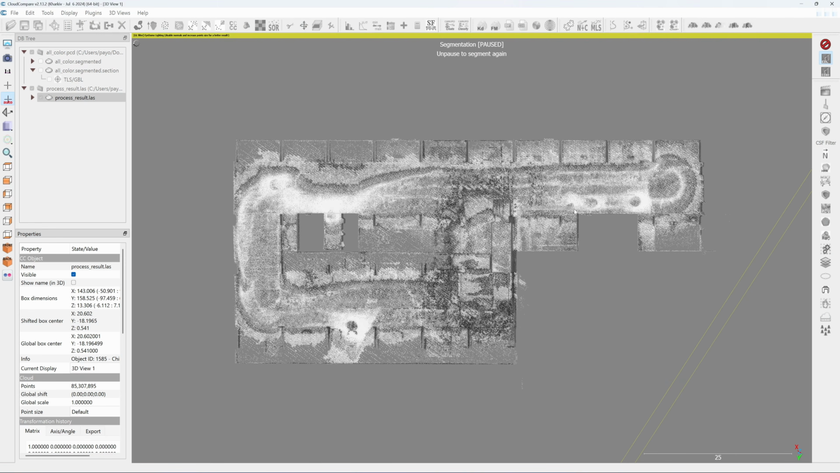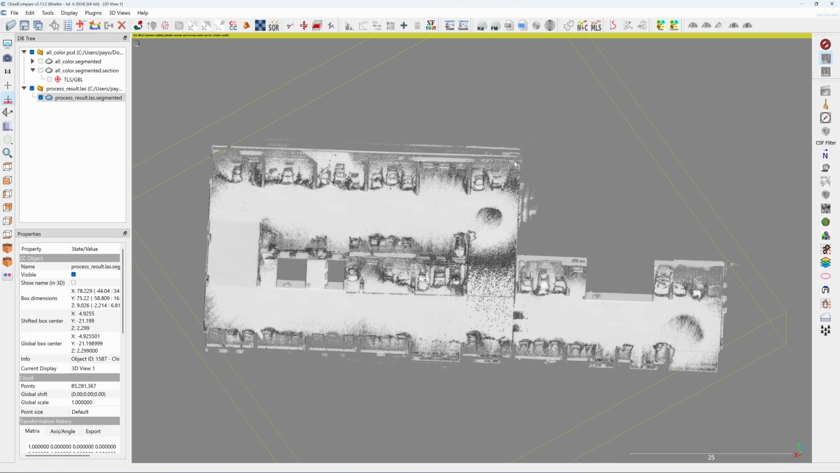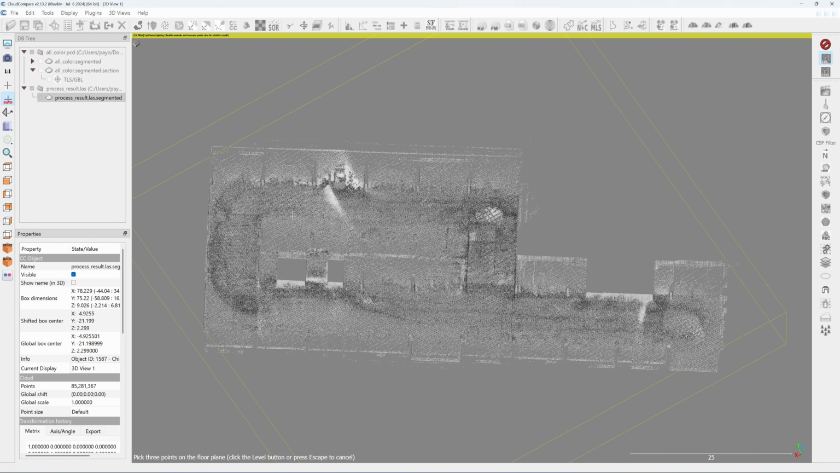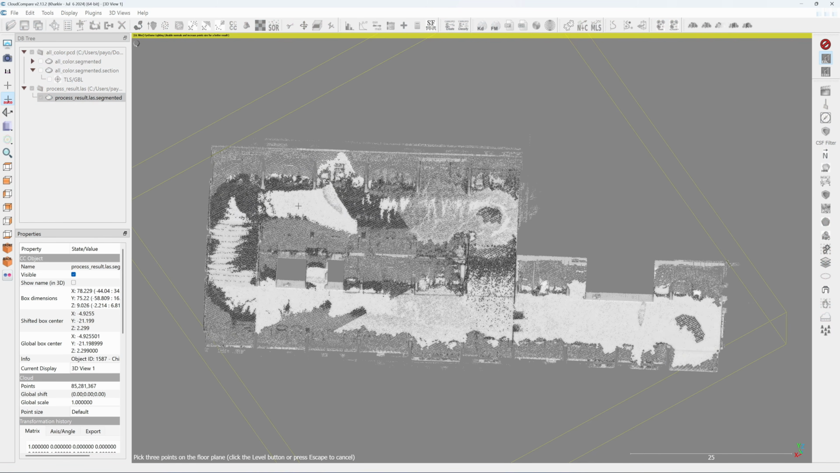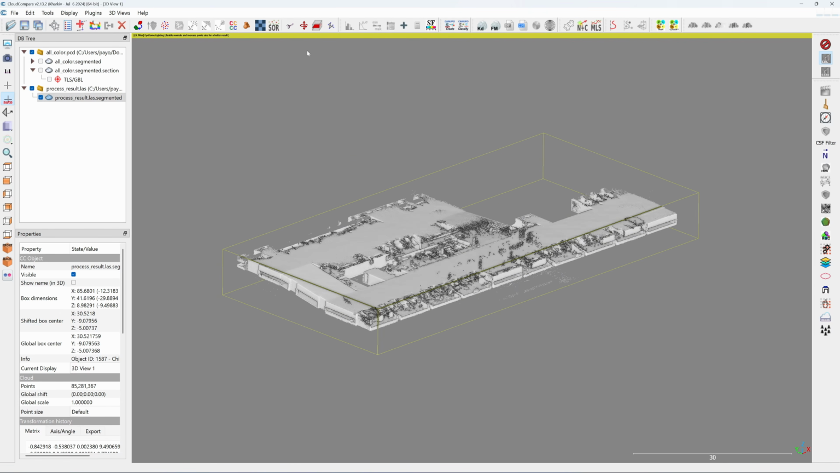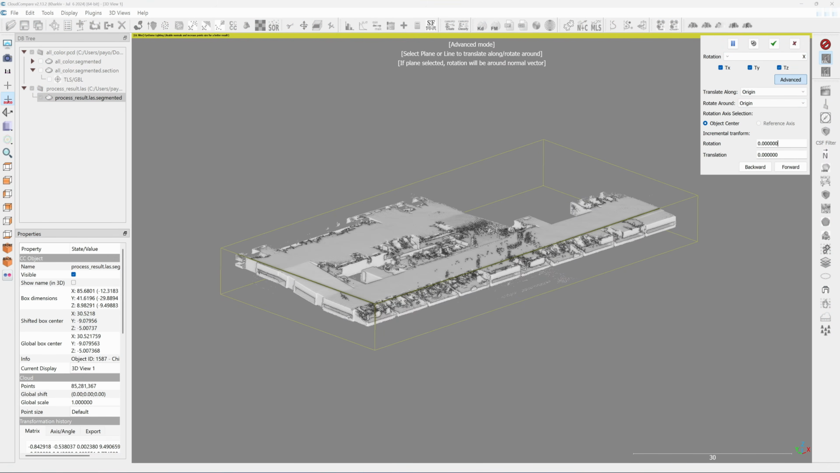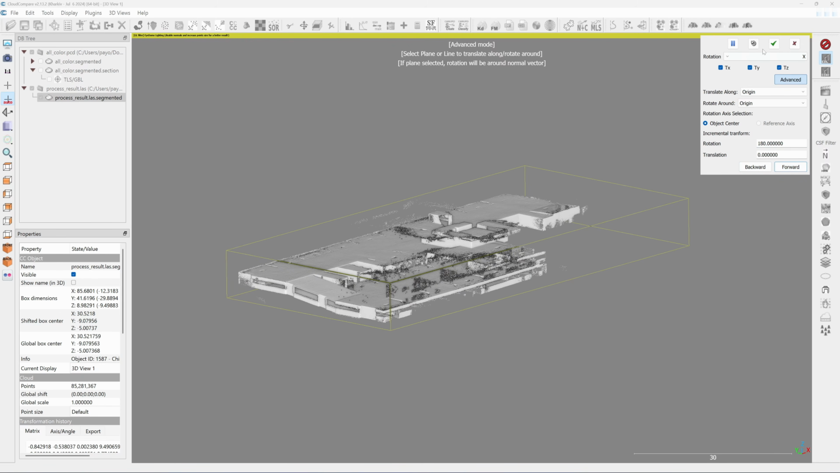It's too much. I'm going to crop this with a rectangular tool. Delete the rest. Next, I'm going to align it to the XY plane. I do this by clicking on 3 points. I click on the floor: 1, 2, and 3. Okay, now it's aligned to the XY plane. Yeah, it's upside down, so you're going to need to flip it back on the x-axis 180 degrees. Okay, now it's flipped back to normal position.